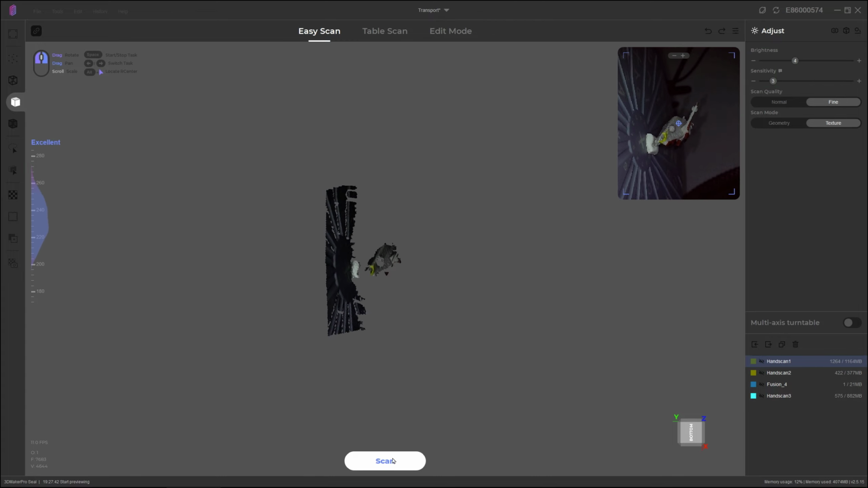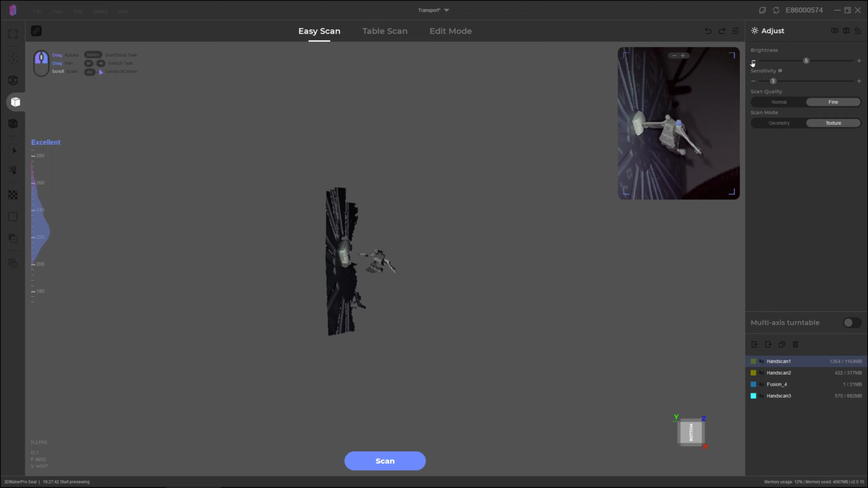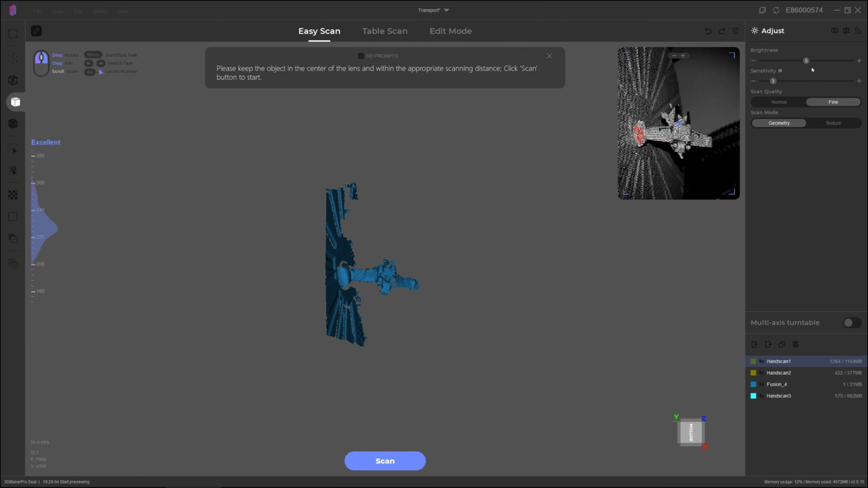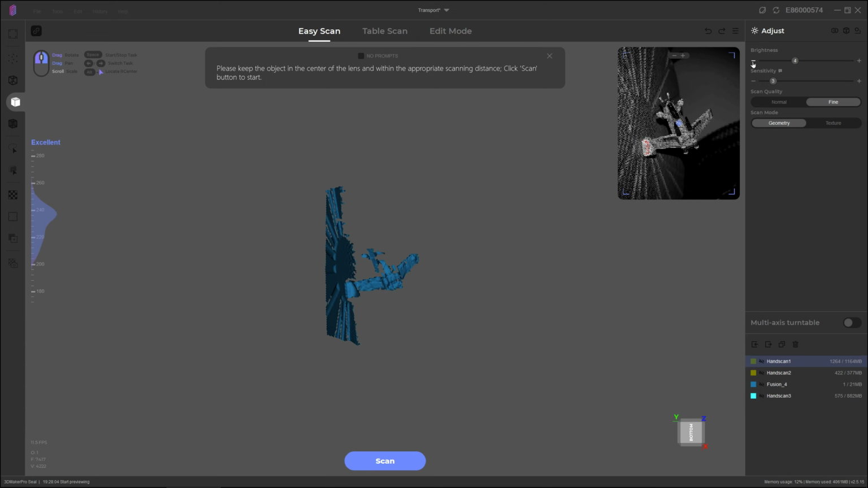Just a quick introduction to my method for scanning in JMStudio. Most of my scanning I'll do in easy scan mode. Table scan can be useful, especially because it changes the orientation of the scanner from vertical to horizontal, but I find it a bit limiting at the moment due to it stopping after about 312 frames, so a single revolution is what it expects to do.